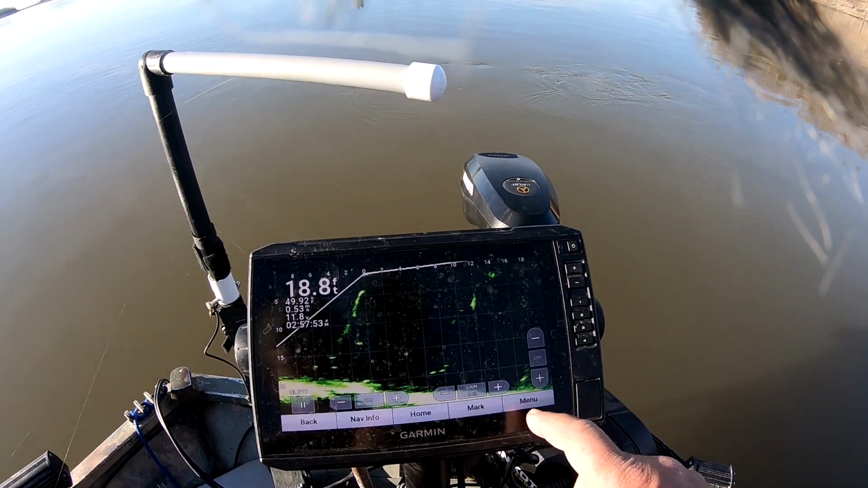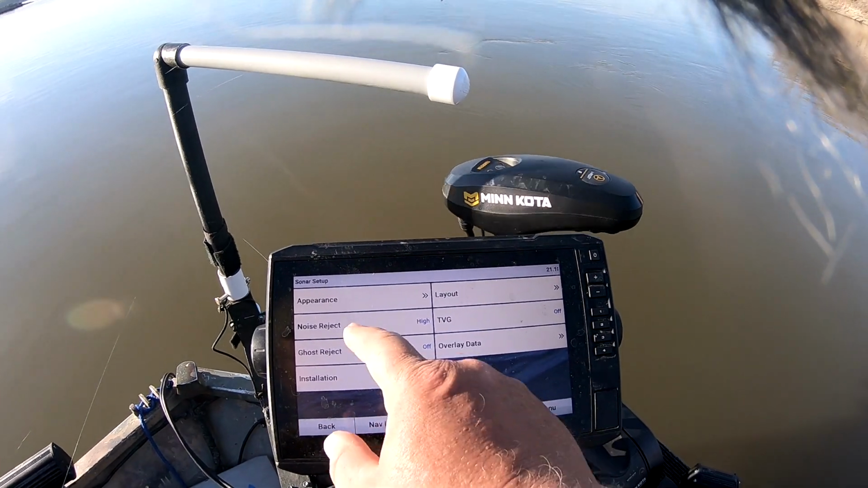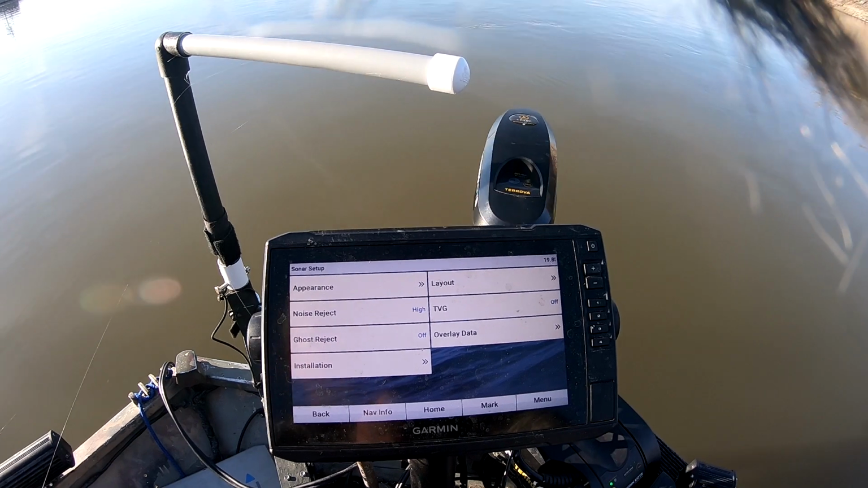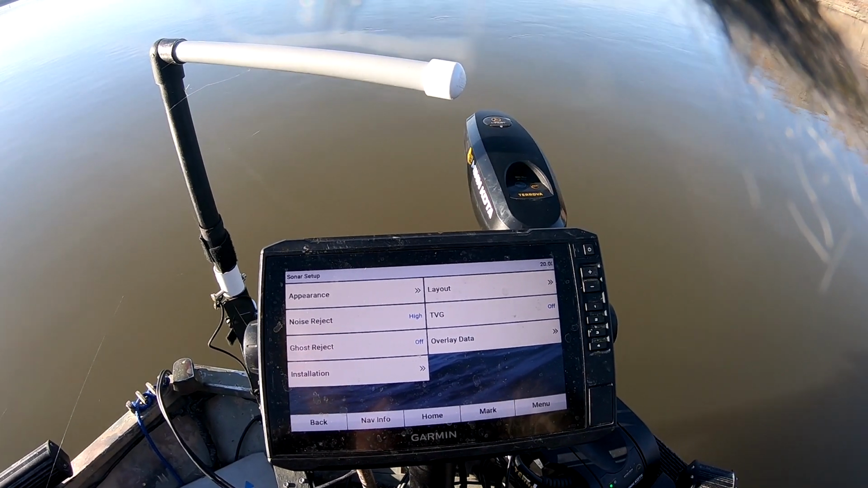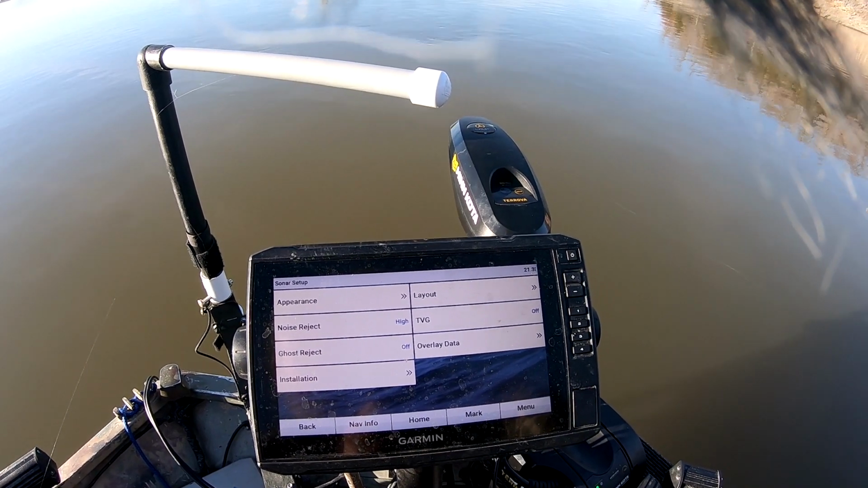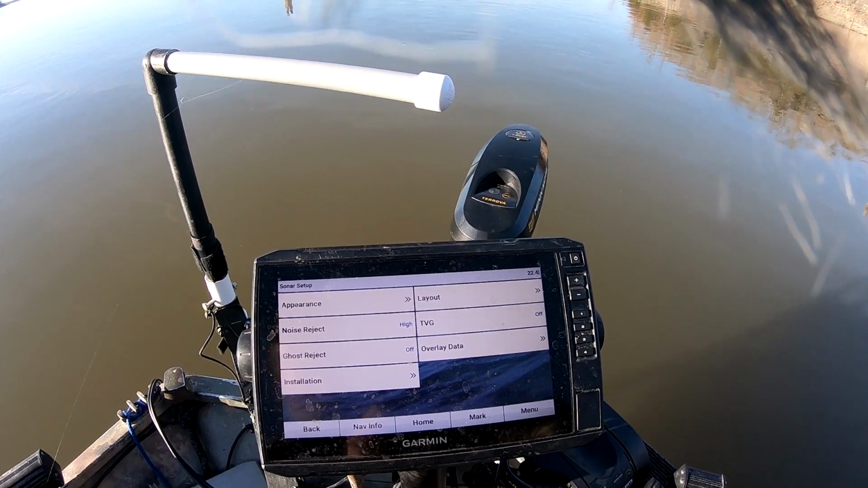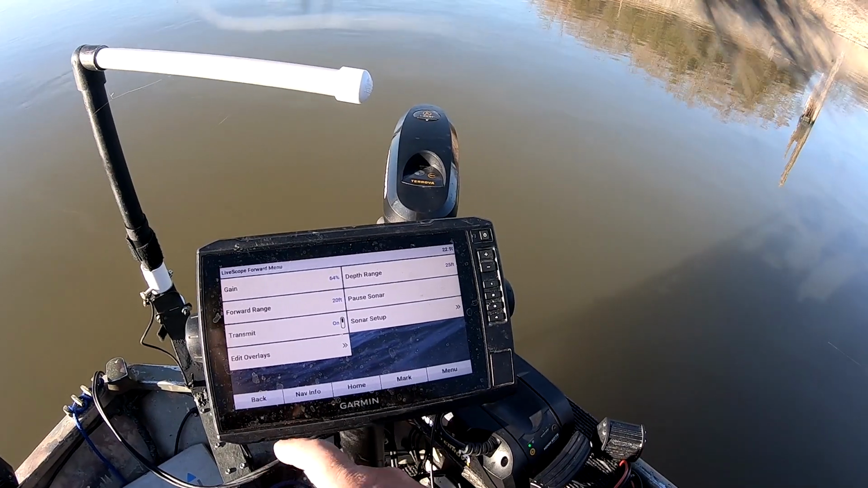Another thing, go back to menu, sonar setup. That displays your TVG. Noise reject I run on high. And I turn ghost reject off. I don't have a problem getting ghost images out here. It's mainly really muddy water, so I don't worry about it if I don't need to run it. Noise reject I have on high. That's just clutter, surface noise, any interference may be out there. It cleans that up. And that's my basic settings.